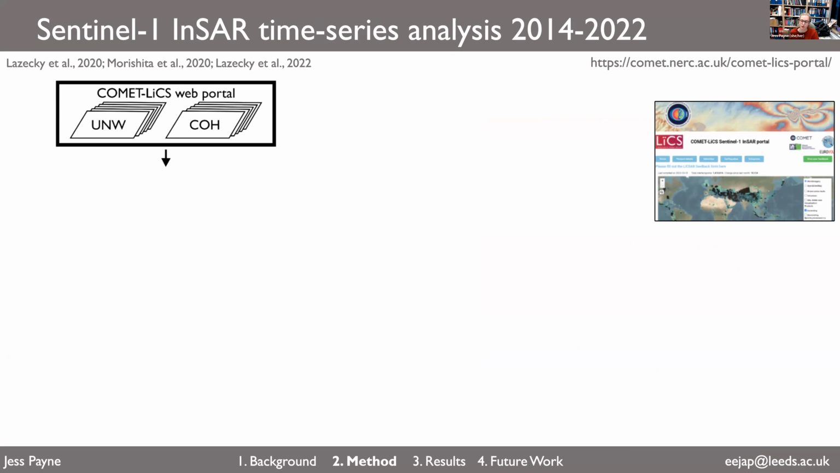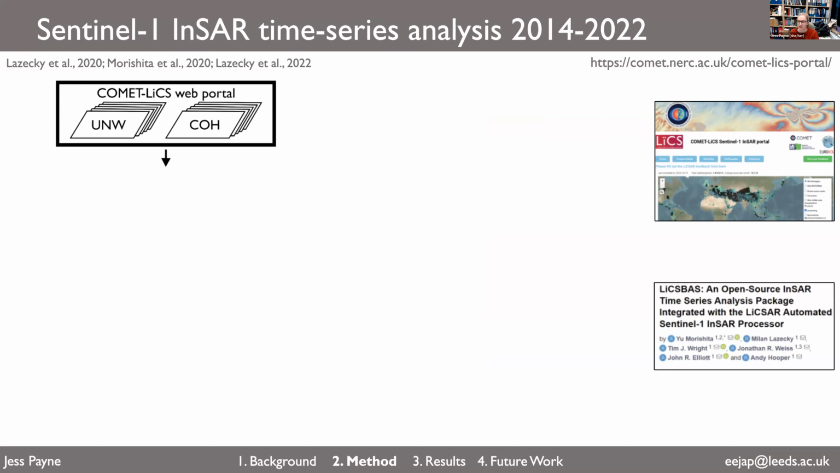This portal stores all the interferogram and coherence data and lots of the metadata for the interferogram products that you'll see here and other projects within COMET and LiCS used for their studies. We then use LiCSBAS, which is an open source InSAR time series analysis package that was designed to take as input these LiCS interferograms and conduct time series analysis. And this was written by you and Rashida back in 2020 and has since been updated by people working on the